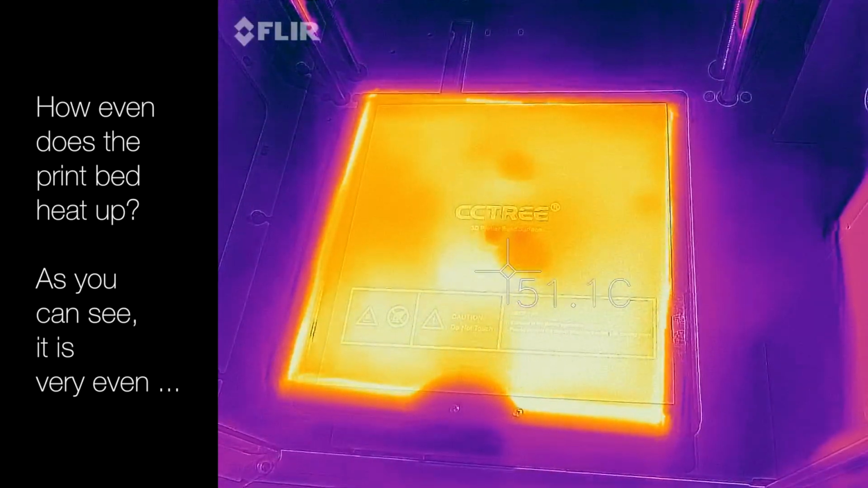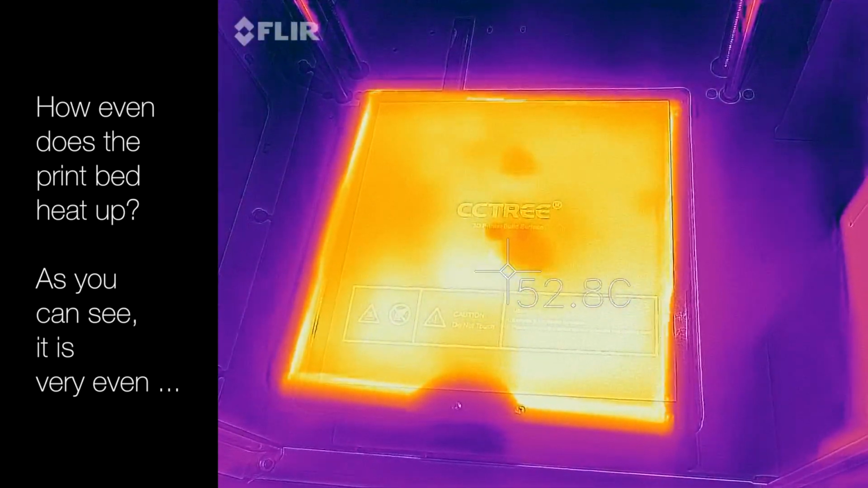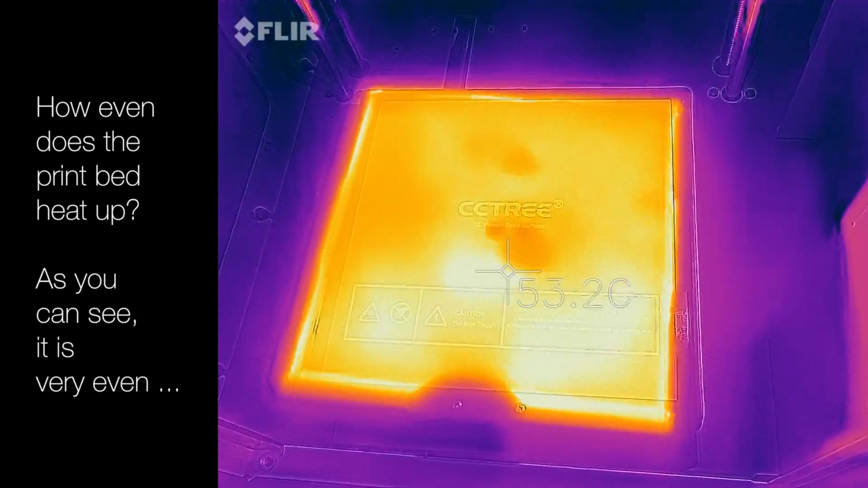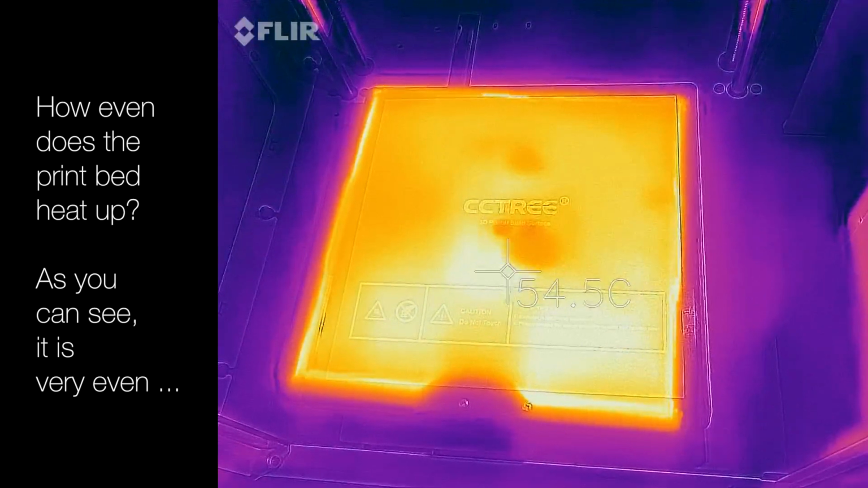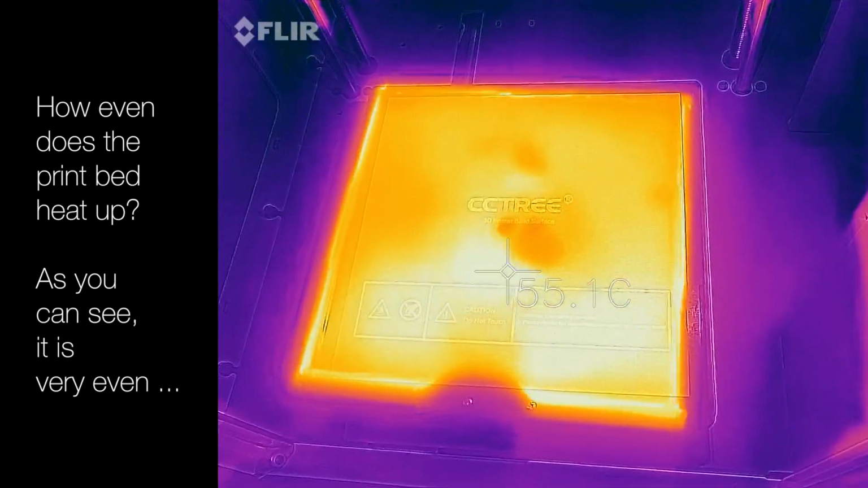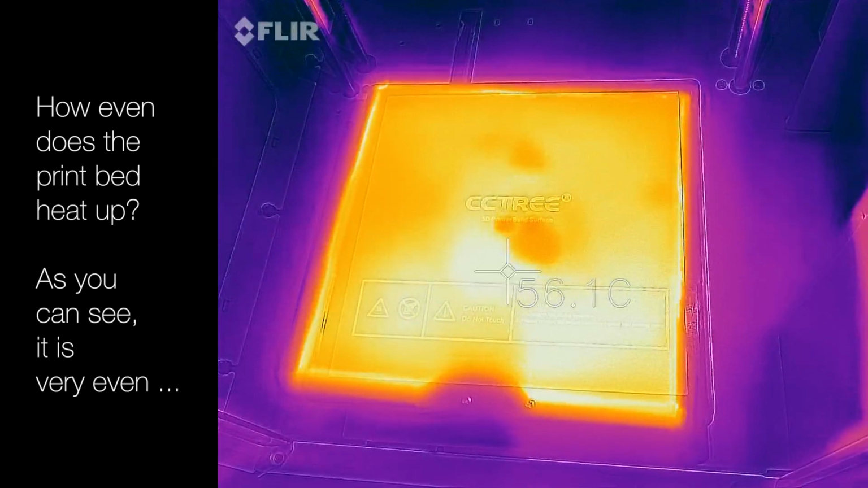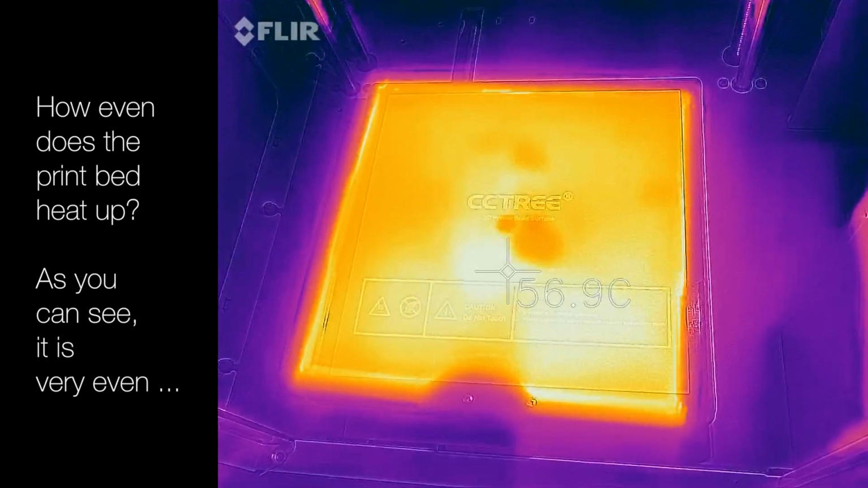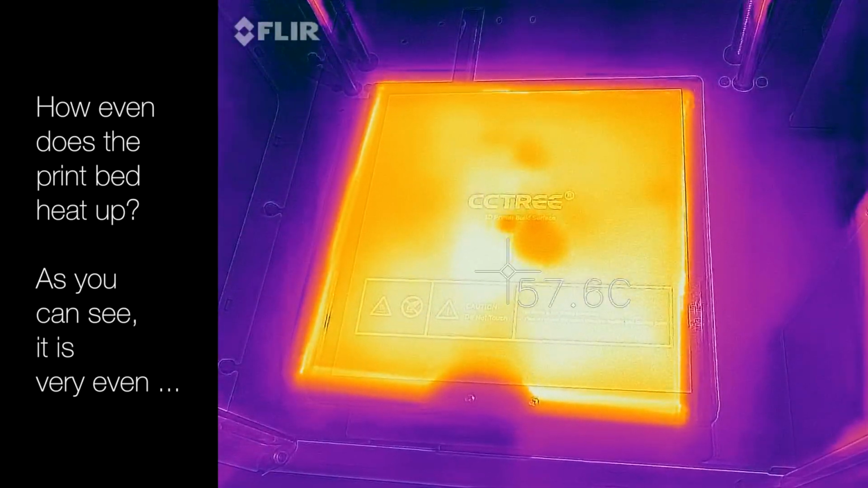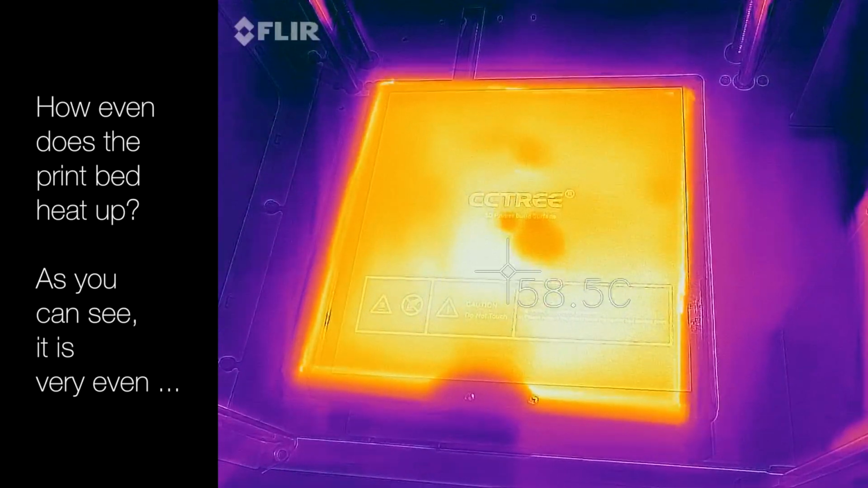The display, I'm reading the numbers from the display, not from the FLIR. 52, 53. So I have to say, this is pretty accurate, the temperature measurement here on the display. 54, 55 on the display. 56. Well, 58, it's going up to 60.